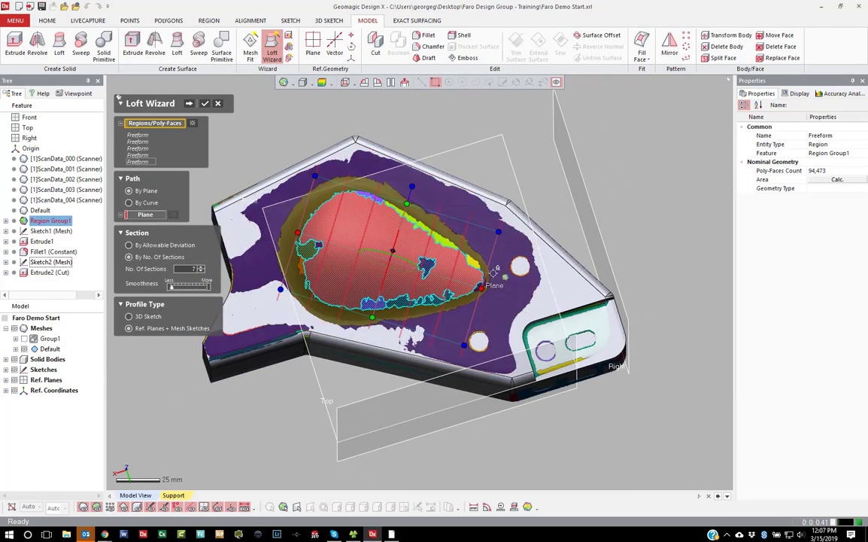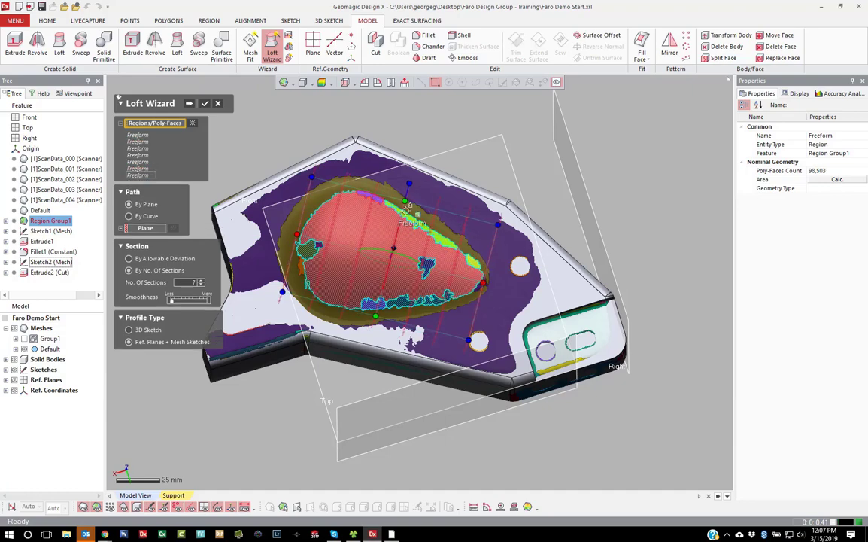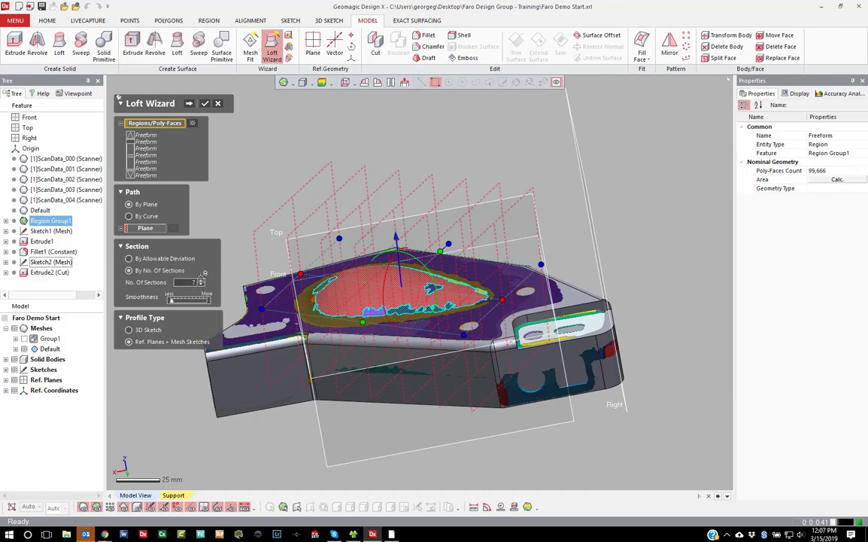So I'm going to click on all the ones that are inside of that boundary just to make it very simple on the software to fit that. And then make sure that you extend these out. And you'll see why in a minute. Make sure they go nice and far out. And then I set it to number of sections, 7. And smoothness, I have it all the way down to less. And I have reference planes instead of 3D sketch. Not all those things are critical, but you can just stick to those basic parameters and it does a pretty good job.